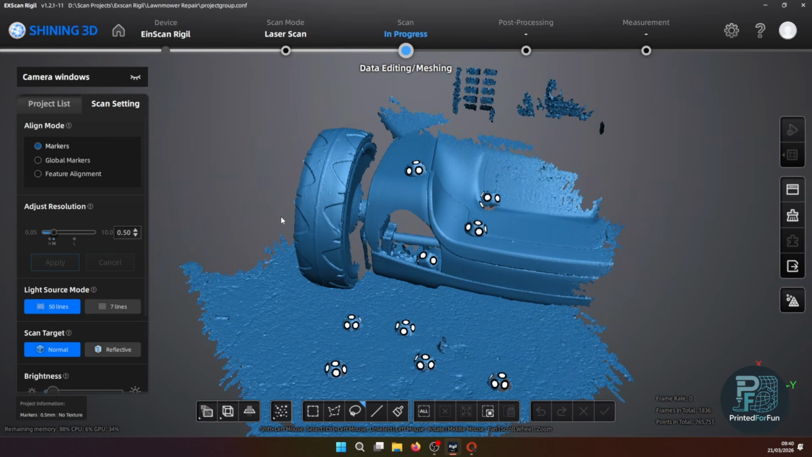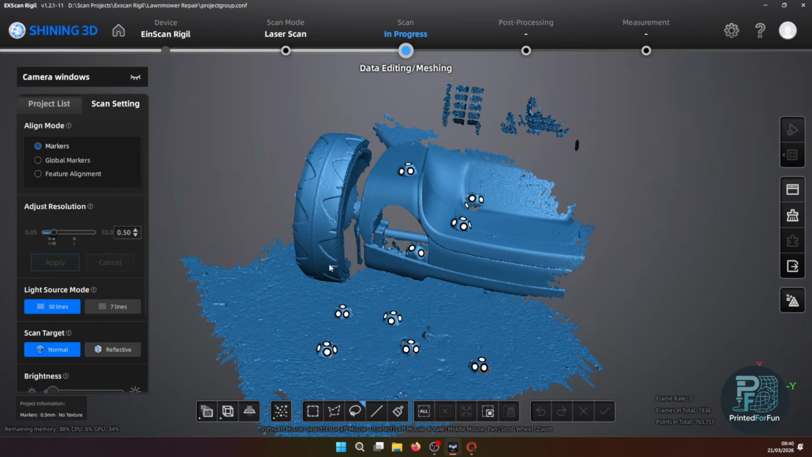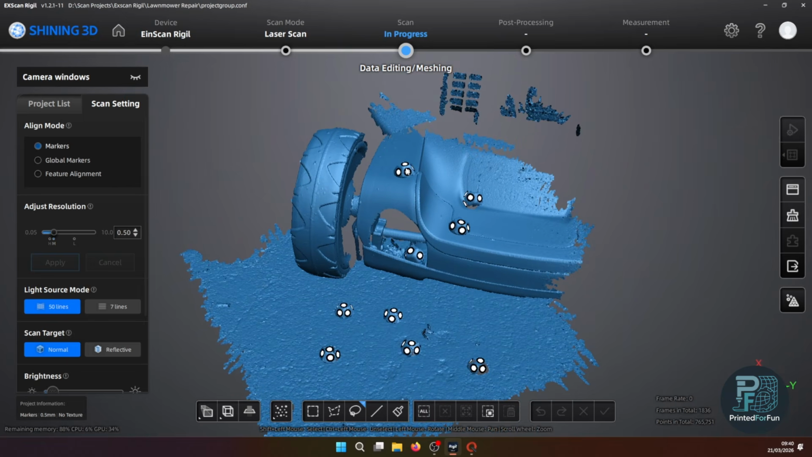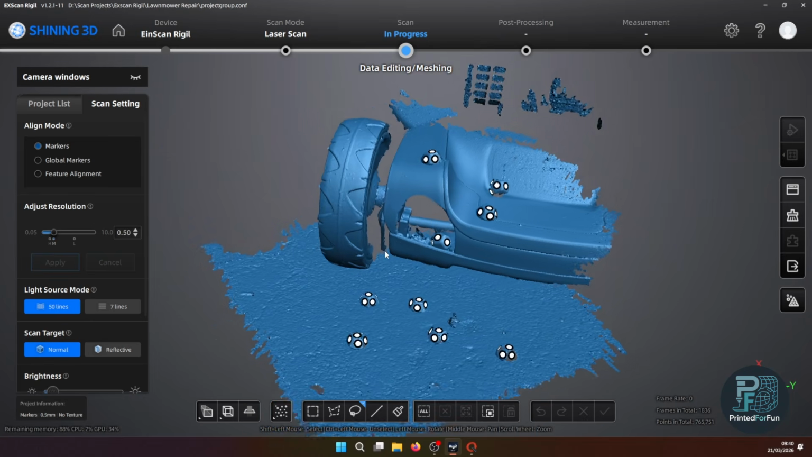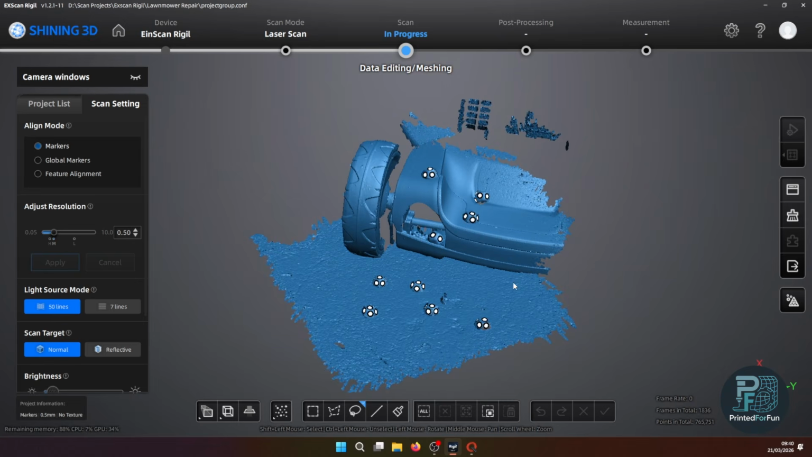Here in the scan software, I use the Einscan Rigil for scanning in standalone mode. You can see I just placed a few of my marker geometries around the lawnmower, and they were enough for scanning. So I scanned at 0.5 millimeters in marker scan mode, and this worked fine.